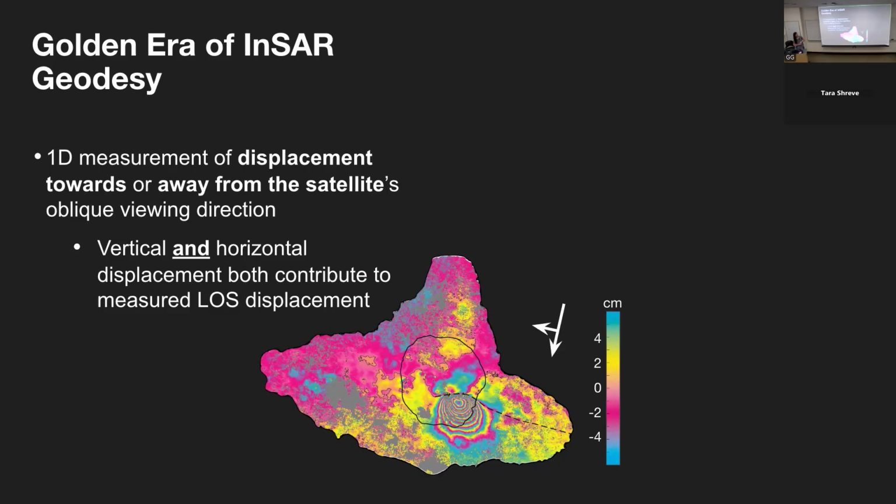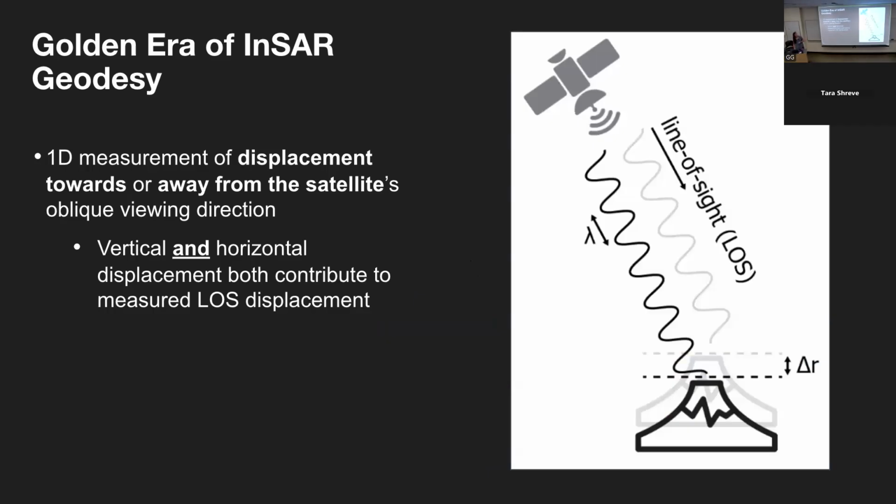This displacement is a 1D displacement away from or towards the satellite. And that means that it has a component of both vertical and horizontal motion. So with a single image, we can't normally decompose those two components. And so here that motion towards the satellite is both vertical motion, but there may be some eastward motion as well because the satellite is looking to the west. That direction that the satellite is looking is called the line of sight, or LOS. And so in some of the images or maps that I'll be showing, there will be little arrows, and those arrows are going to tell you about the direction the satellite's looking.